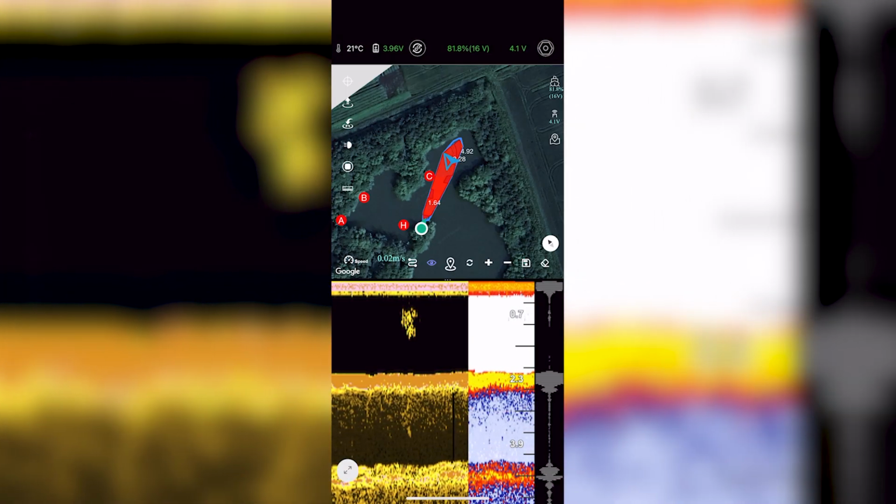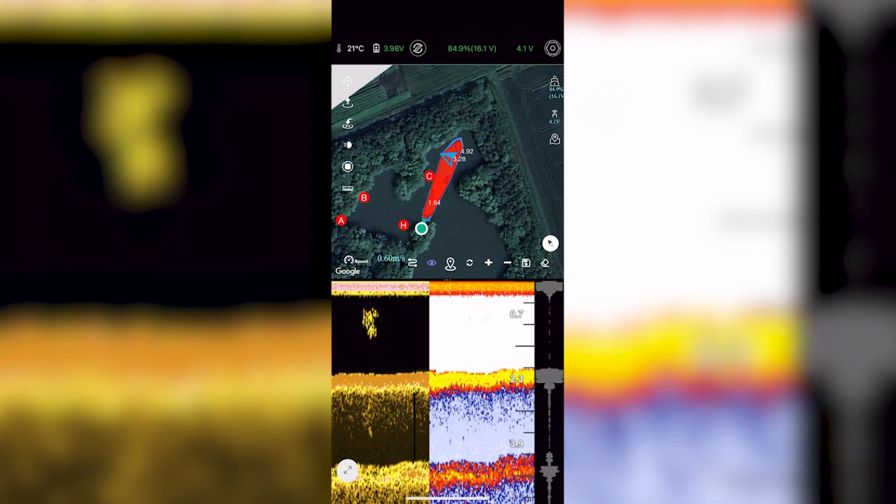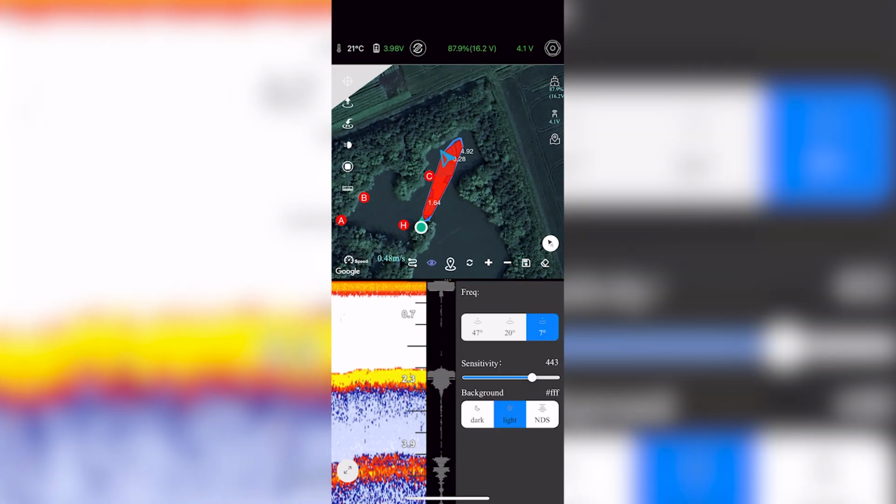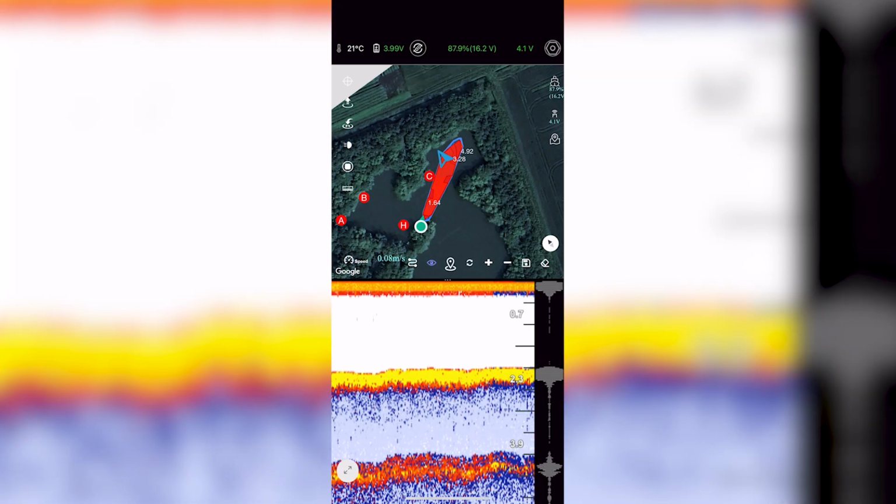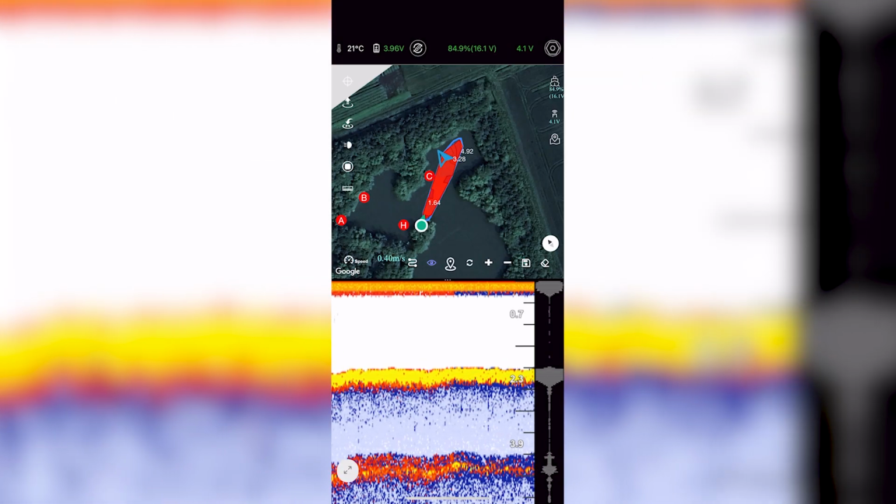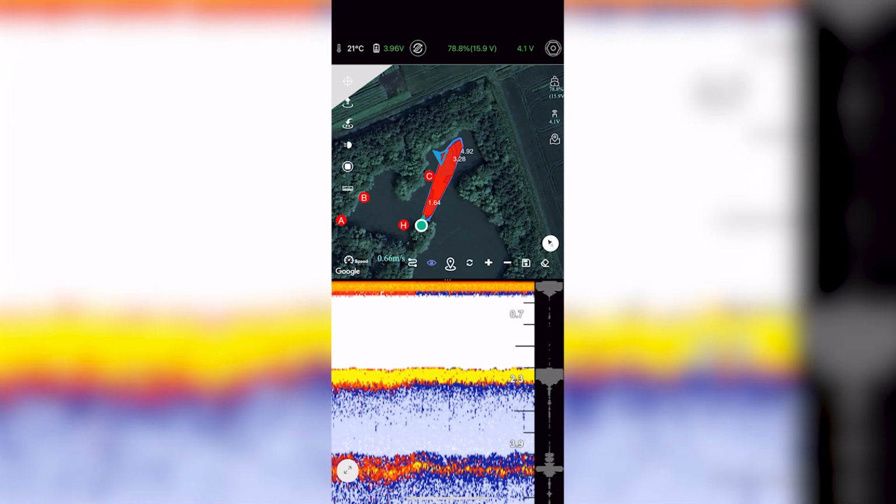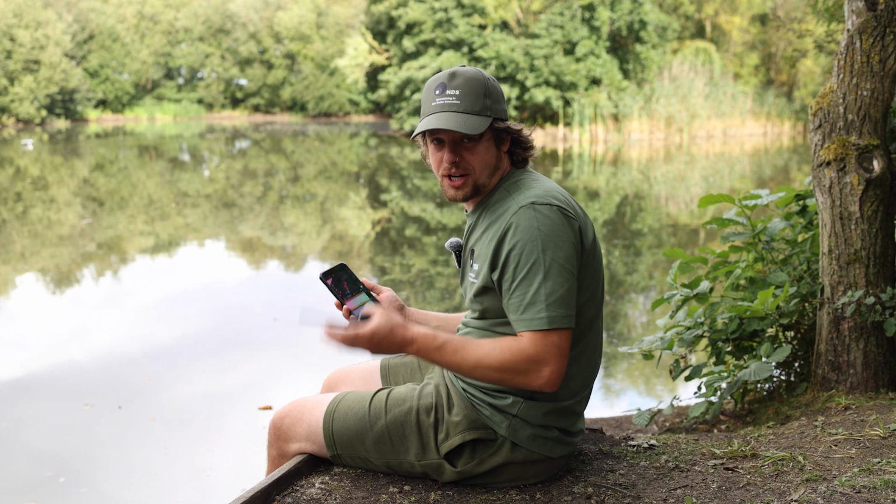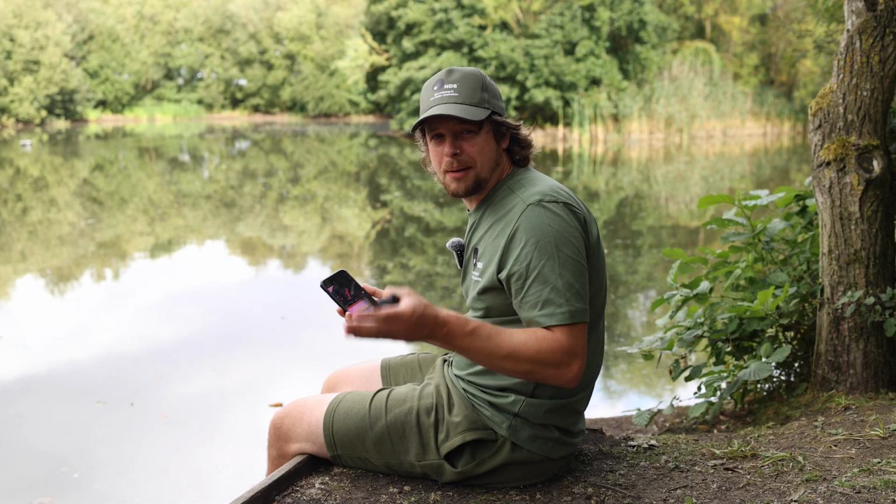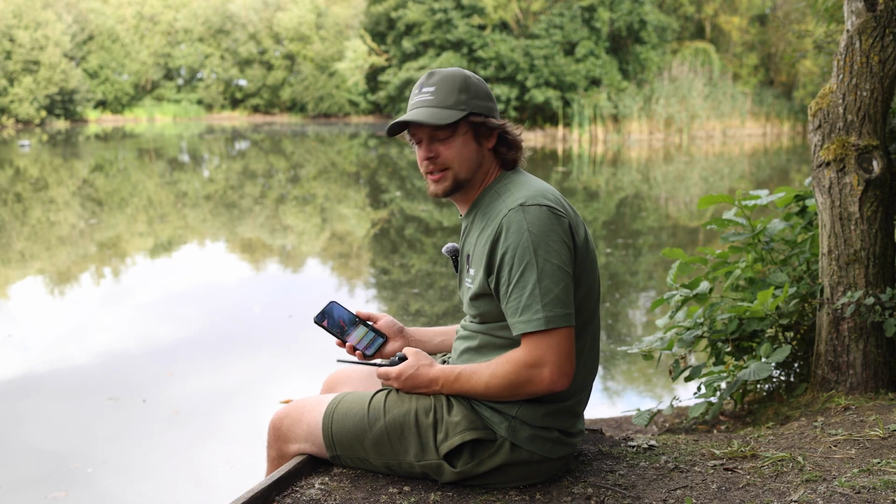And NDS has their own color palette as well, which you can select. And that seems to have a lot more blues on it as well, showing that there's harder areas. So if you don't like the colors on the sonar, you can change them, and hopefully you can get better readings for yourself by doing this.